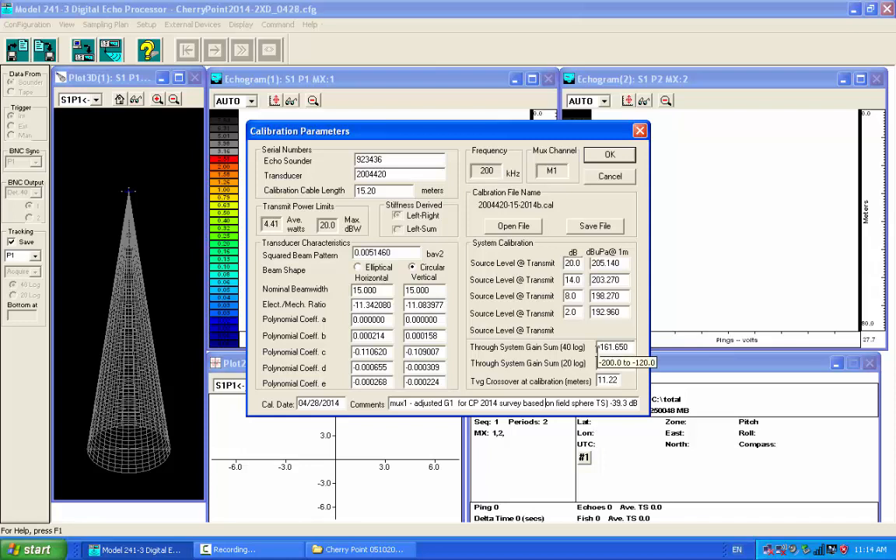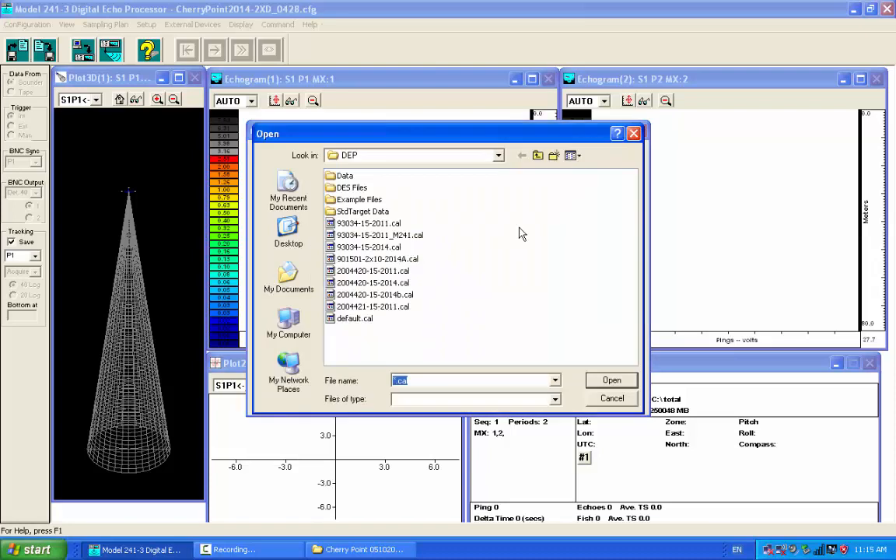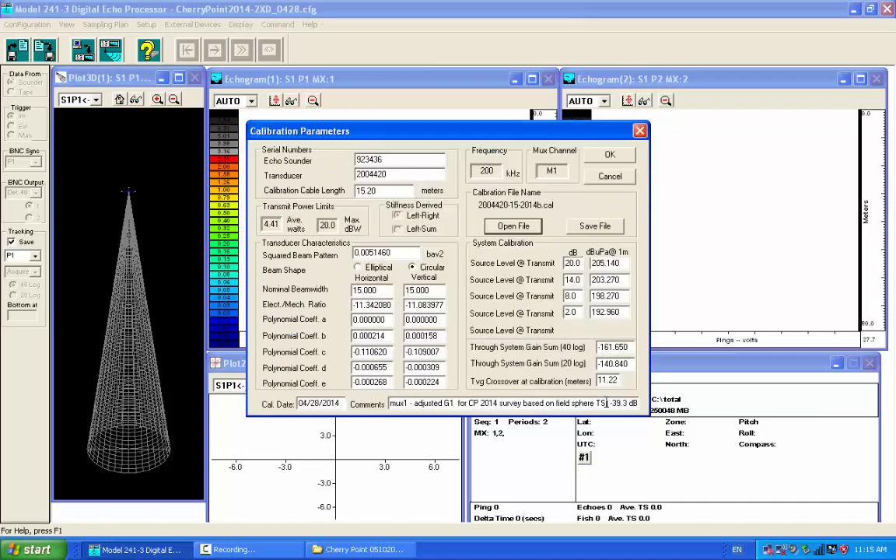But anyway, for the most part, what you're going to do here is, we can set these up for you too and update your configuration files. But if you had a 2014 cal and we hadn't set it up for you, and just sent you the cal file, here's where you pick it up and attach it, and then it would update.